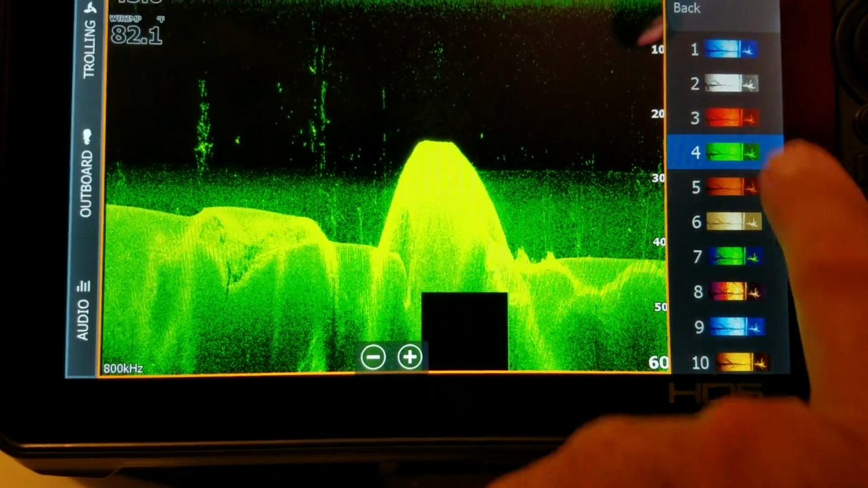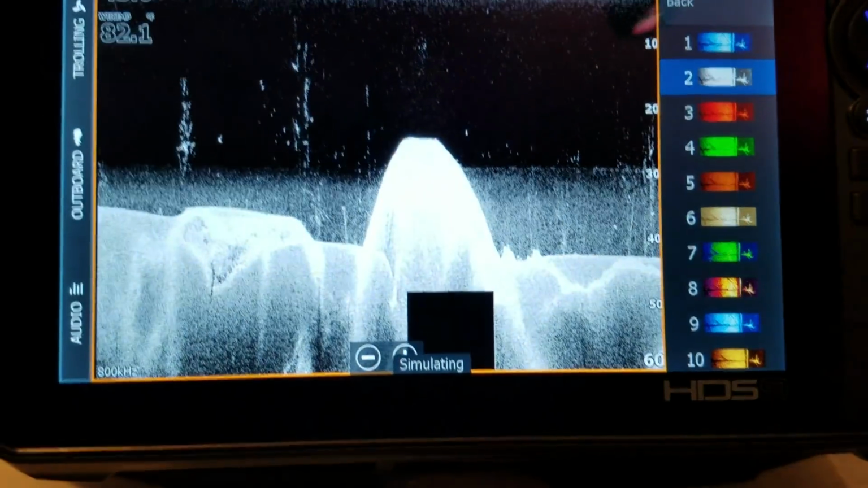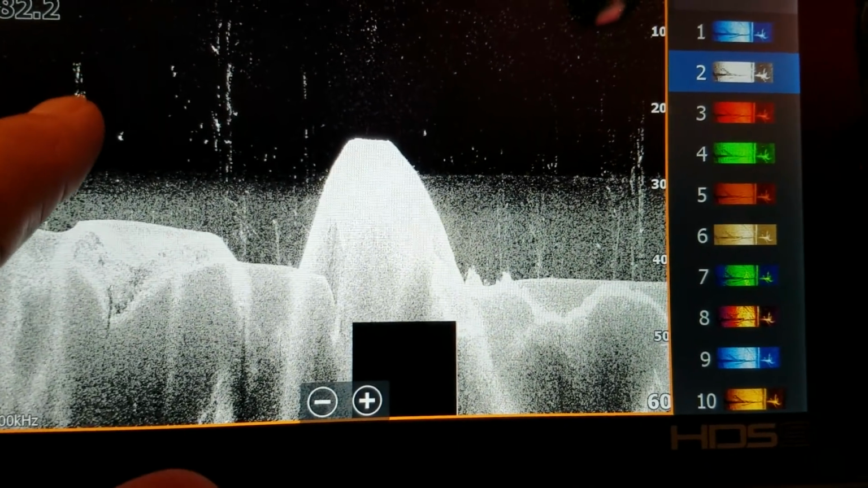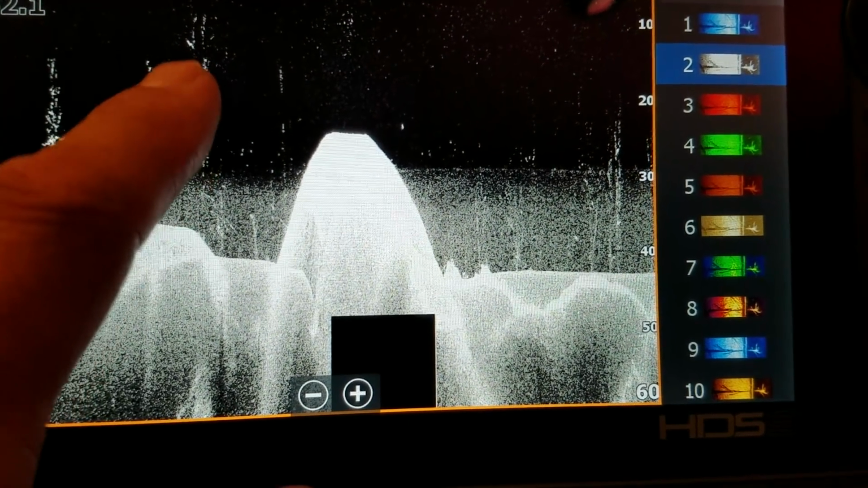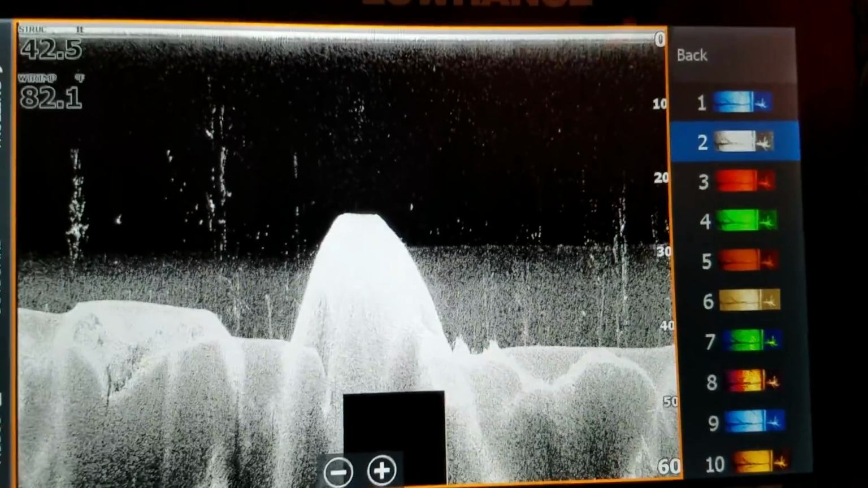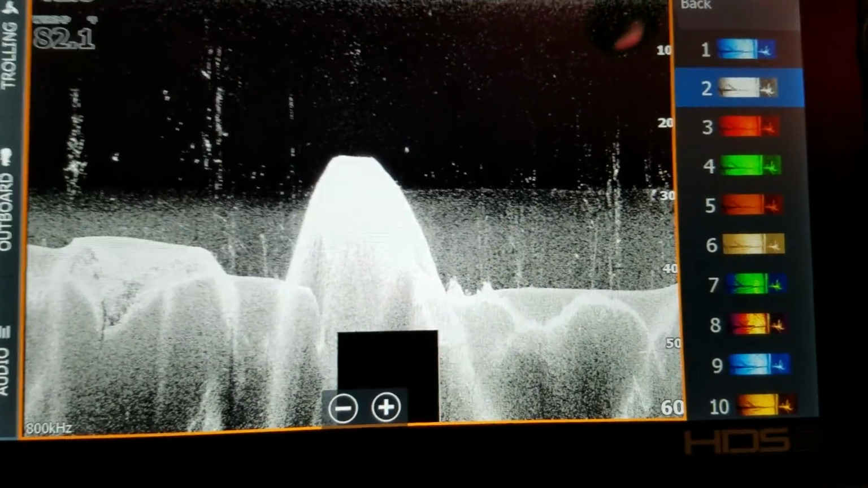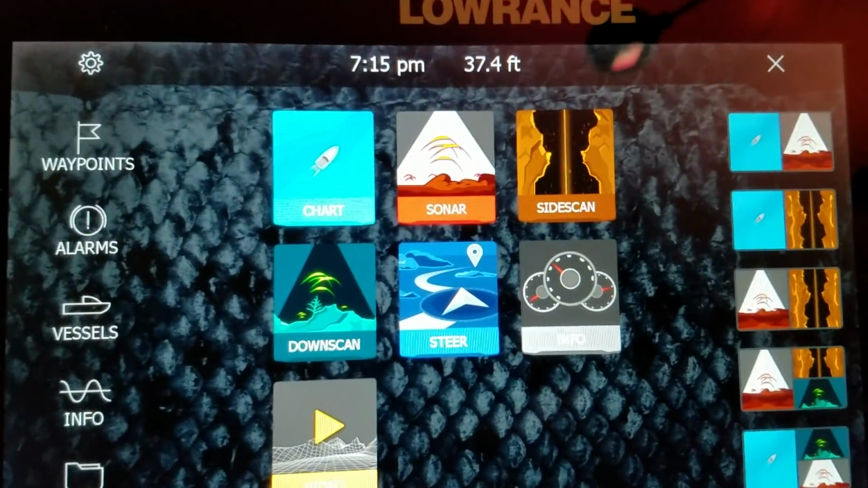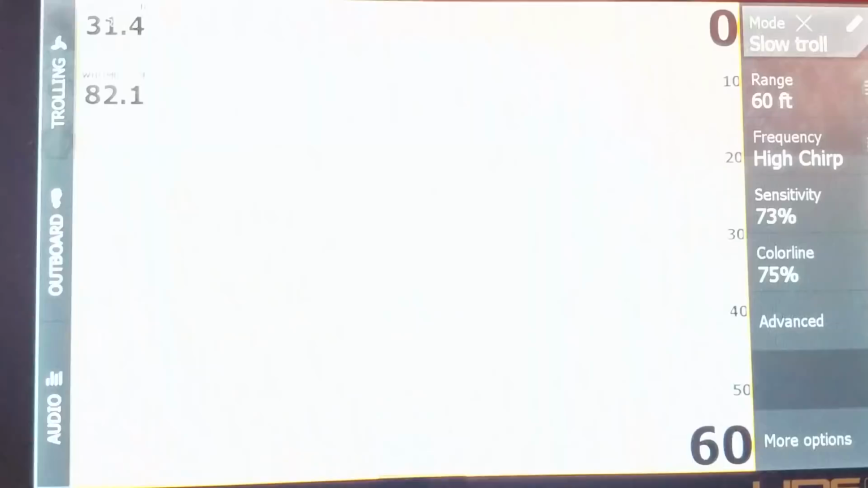And that's just on the down scan, which is quite cool. Now, mind you, these are little weed beds, but you see those little dots in there, they look like rice. Those are actually fish. Kind of cool, huh? So you go back here, hit that button, and let's see, we'll go down to Sonar.